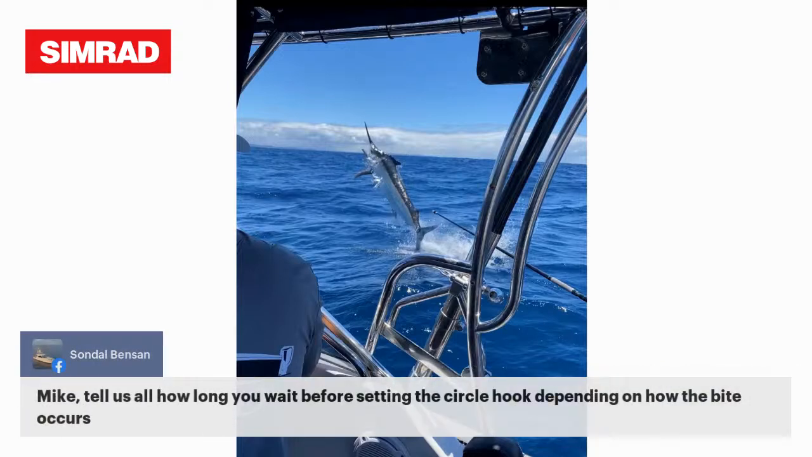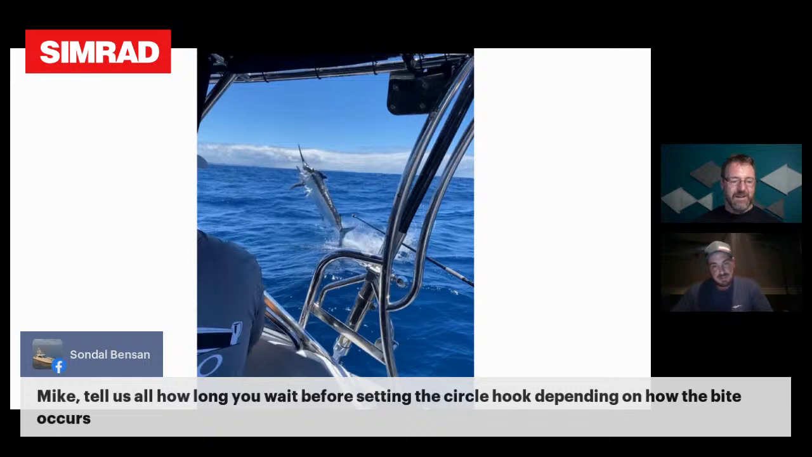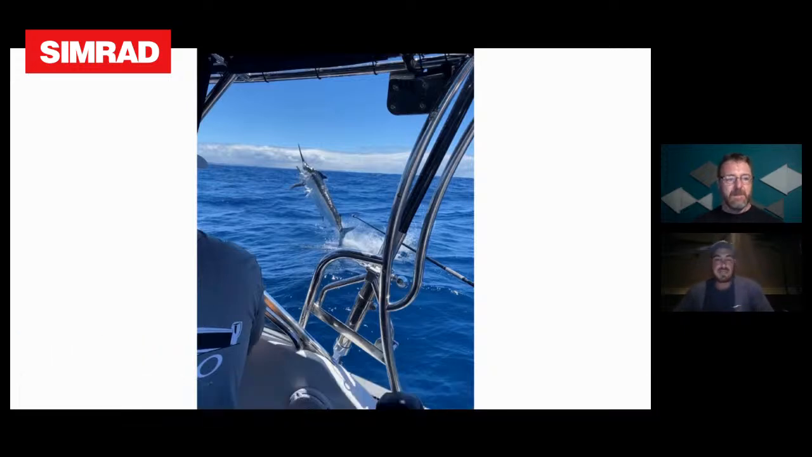Let me just bring us up on the screen where we can see us all. So, how long do you wait before setting the circle hook, depending on how the bite occurs? Good question. If the fish is up and jumping, sometimes you'll get a bite, they'll feel the clip pop, and they don't like it, so they're jumping before you can even do anything. If that happens, I just go straight up to strike, and it's probably a 50-50. A general good bite is they pop the clip and they just swim down.